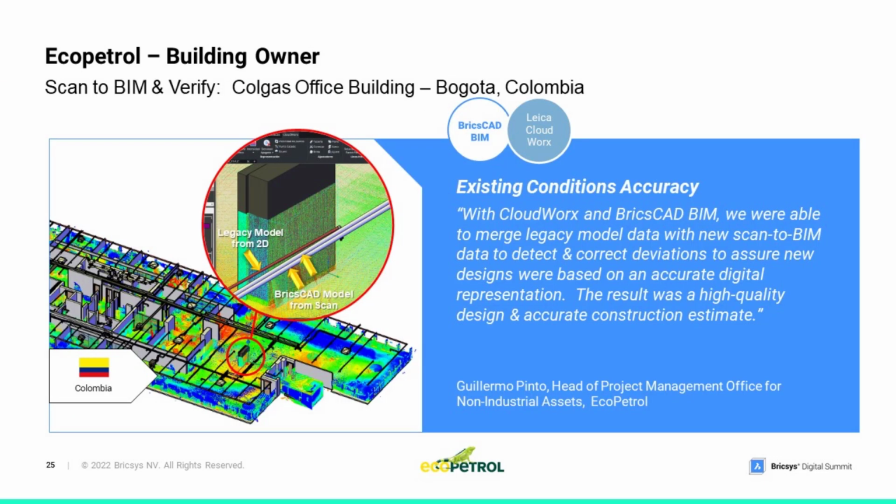The third use case that Echo Patrol has is a scan to verify process. They scanned and modeled the current conditions and compared the results to the building's existing conditions drawings to find deviations. A structural model was quickly built from the available 2D design drawings. Look for the red pipe, that's it there. Laser scanners were used to capture actual existing conditions and modeled. See the white pipes beside the red pipes, indicating a deviation from the owner's existing conditions.